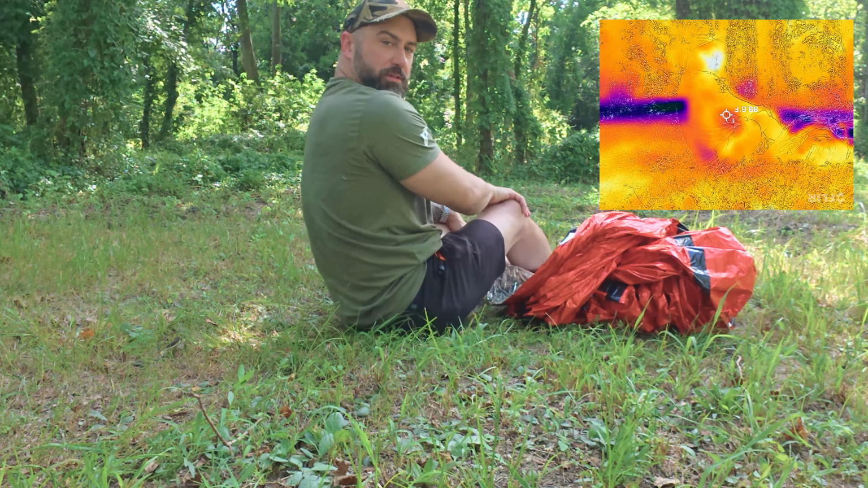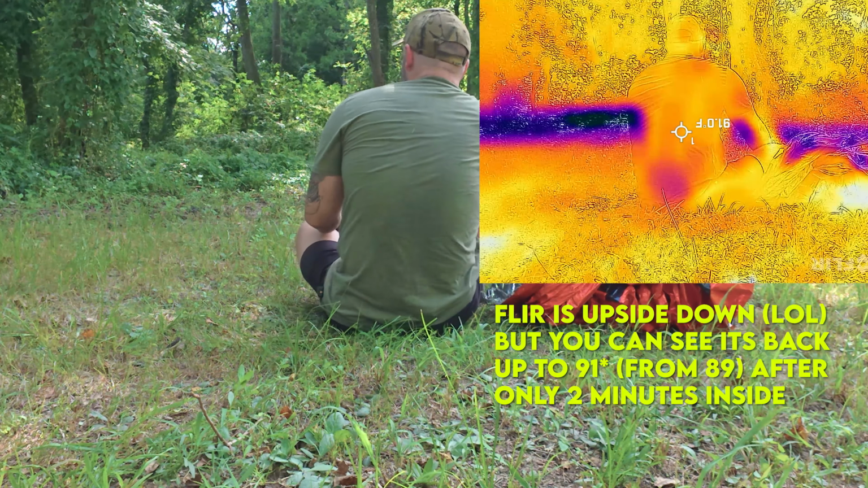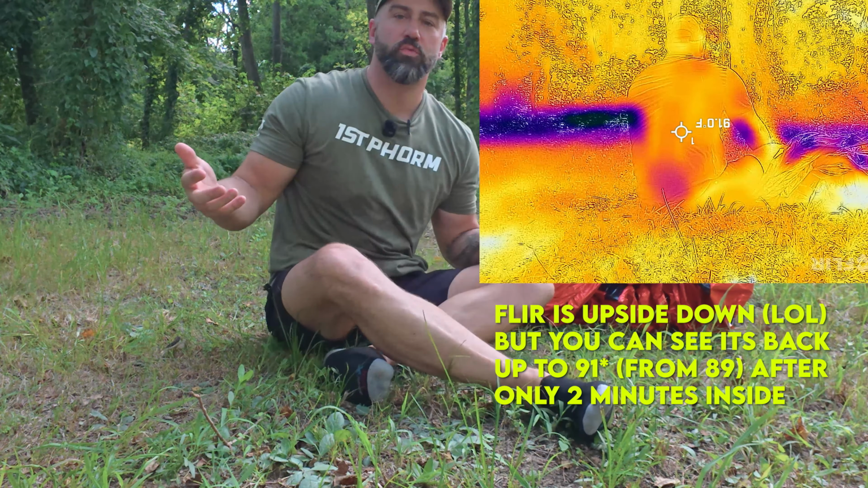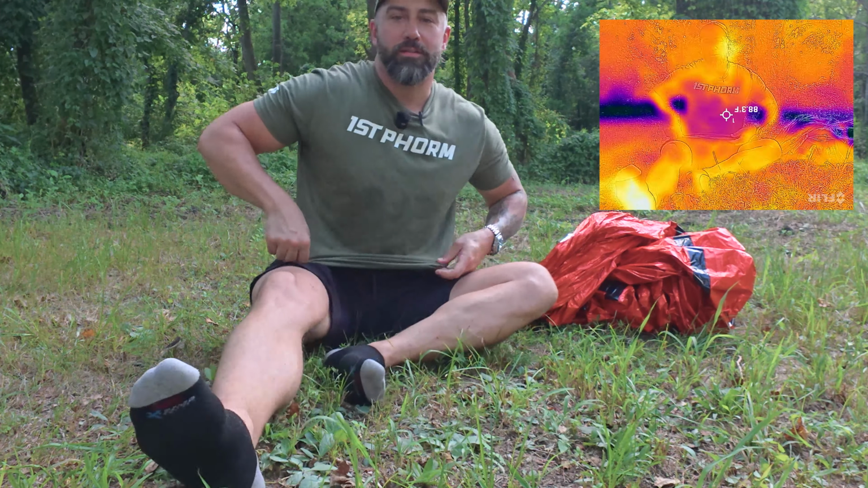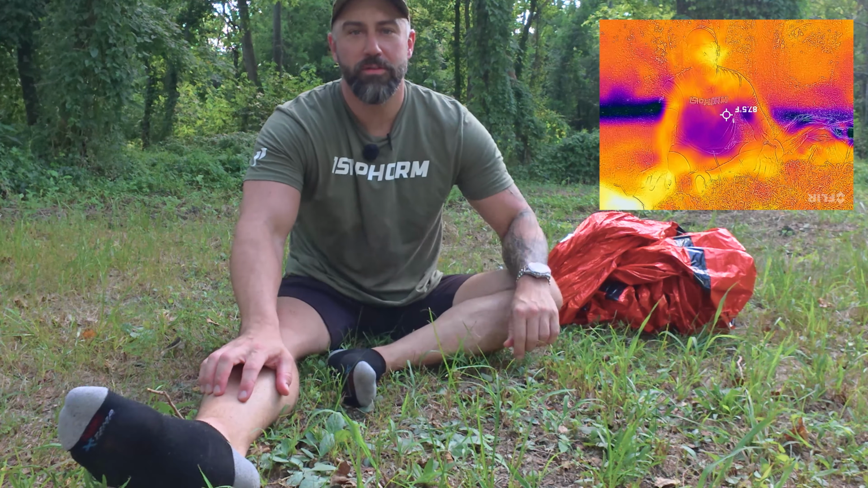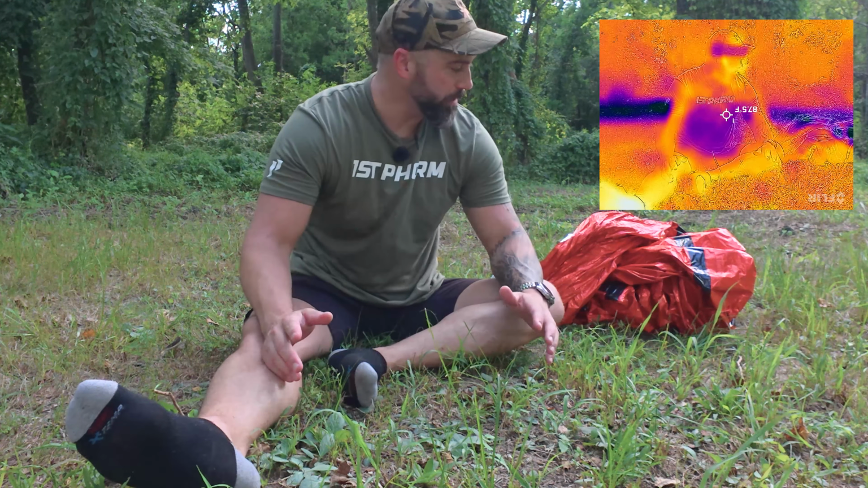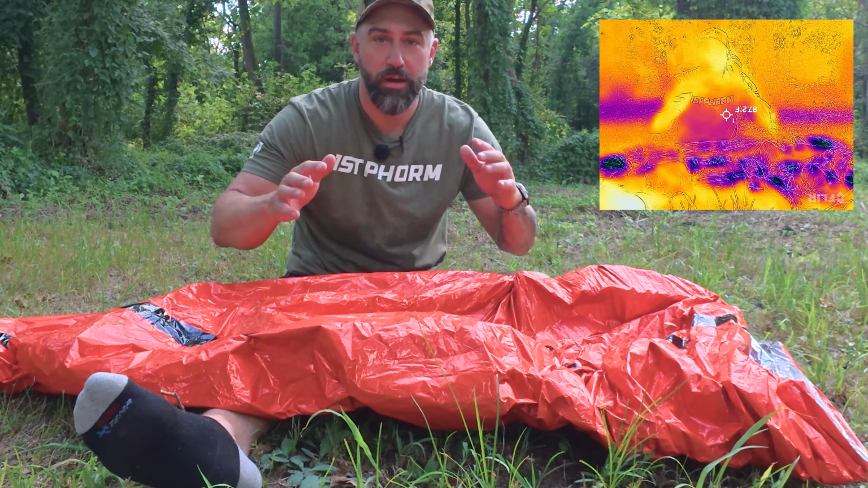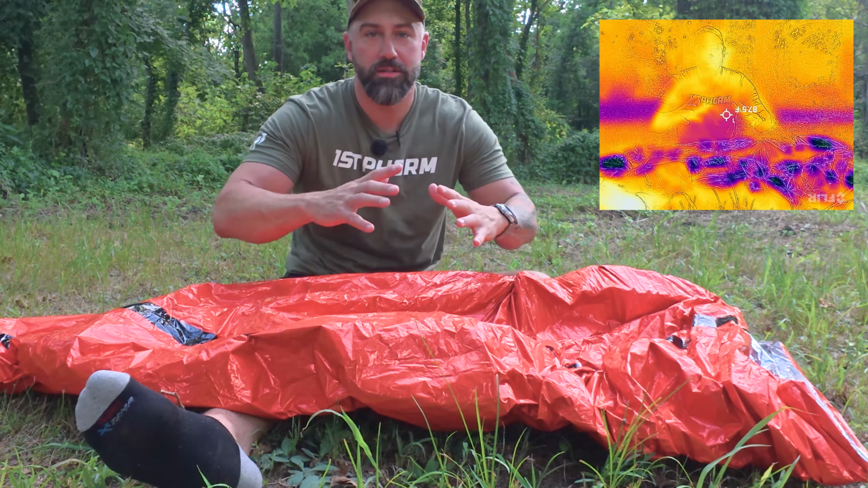Let me see if I can get myself centered on the FLIR here. So yeah, I think this thing would be extremely valuable. Oh yeah, you can see all the heat areas on my shirt here where I sweated out. So anyways, cool product. This thing is fairly inexpensive, enough to where I could buy multiples and scatter these all